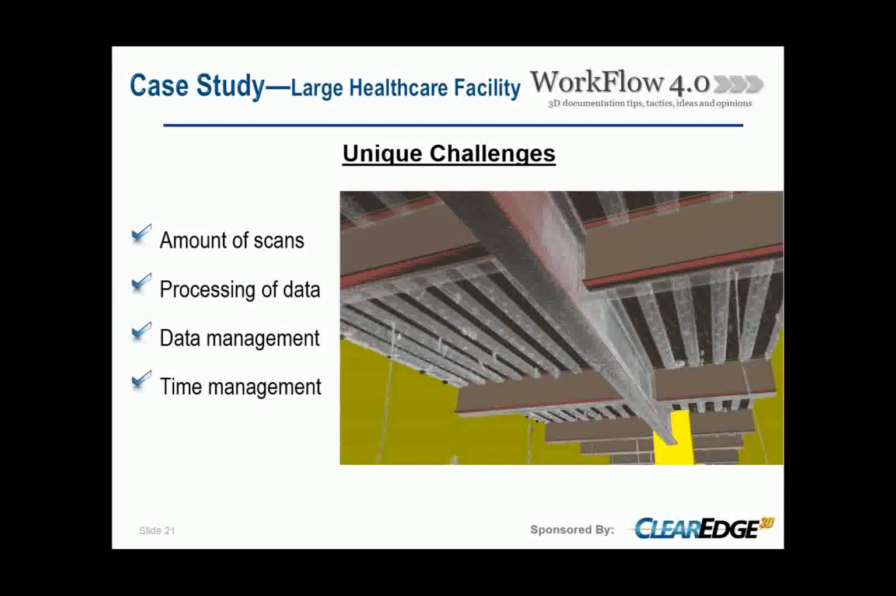And on this project, we had tons of scans, almost 2,500 scans, and because of the time problem that we had, we had to process it as fast as we could. And as you heard from Phil, it's a unique challenge when you're dealing with big projects for managing a database. Where do you want to put it, to provide access for everybody to have access to it?